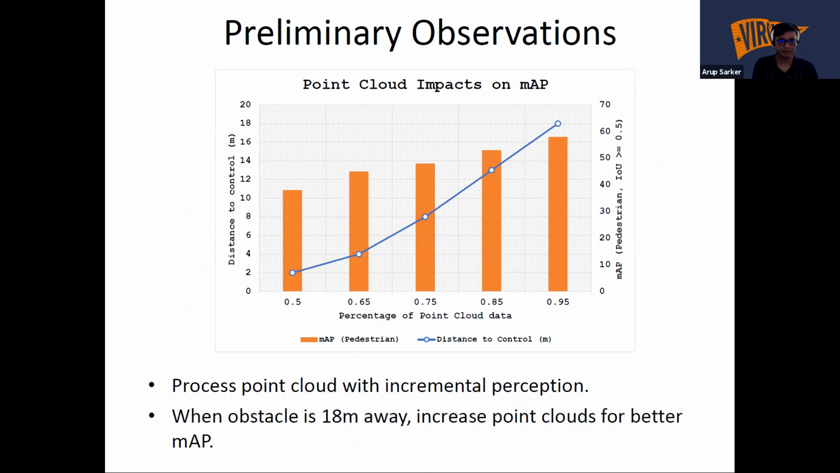So this is our preliminary observation. If you see, if there are lower percentages of point cloud data, the mean average precision will be very low.